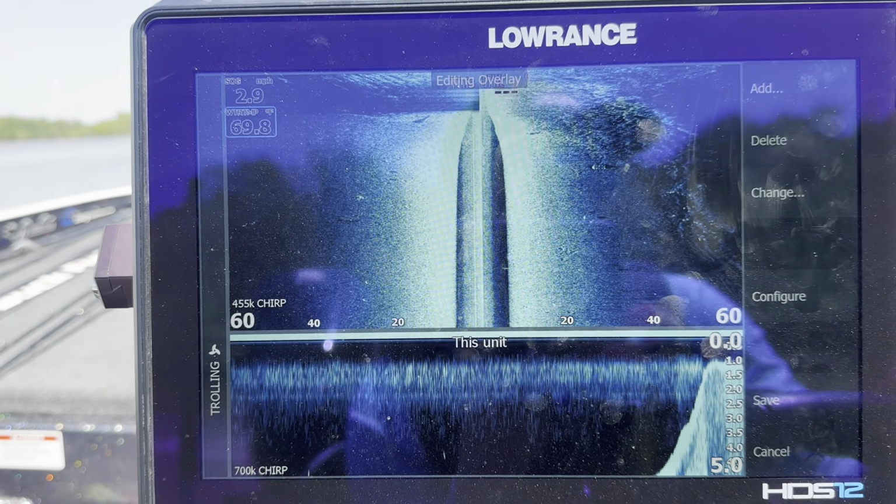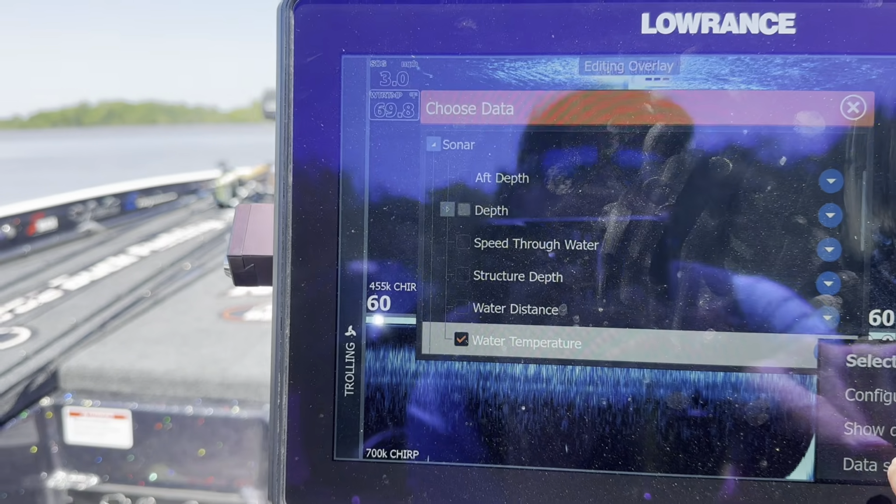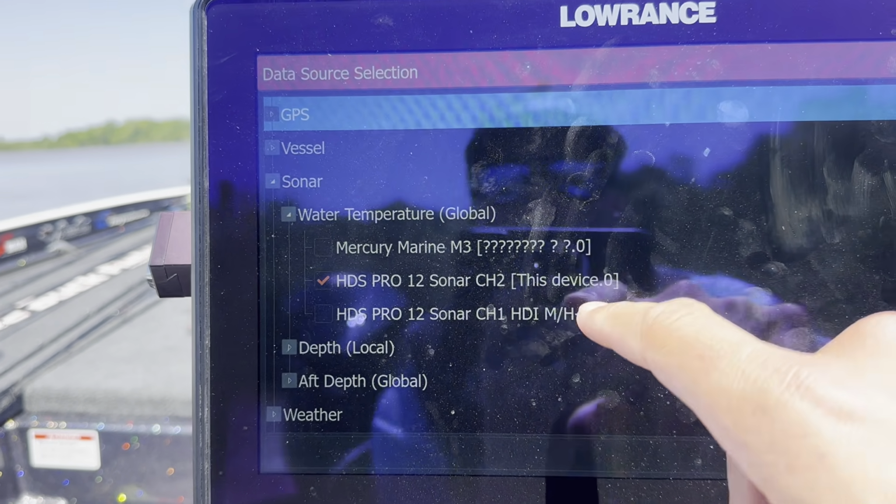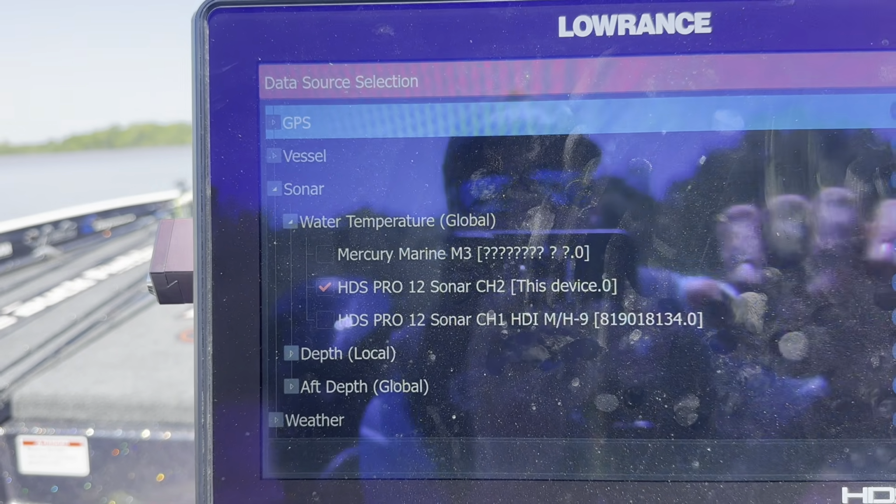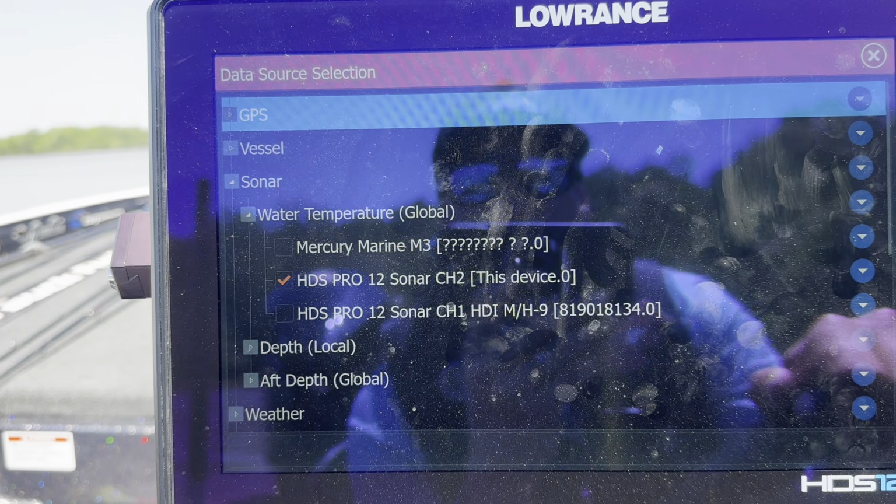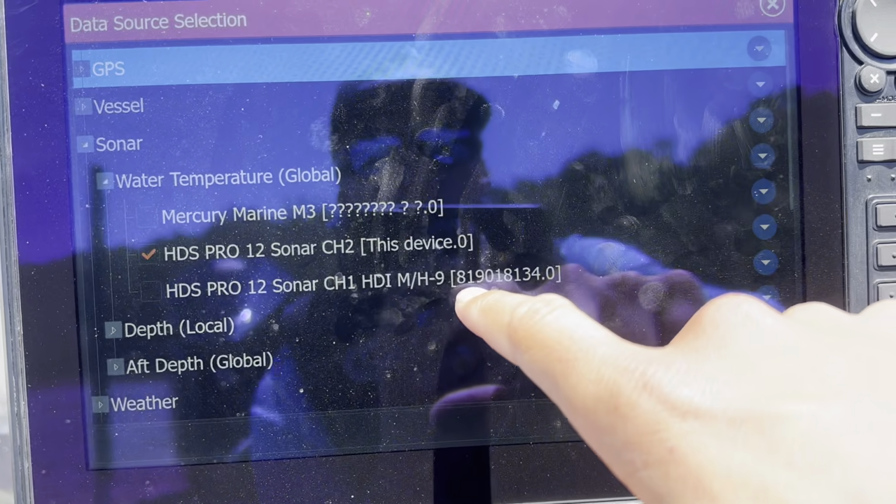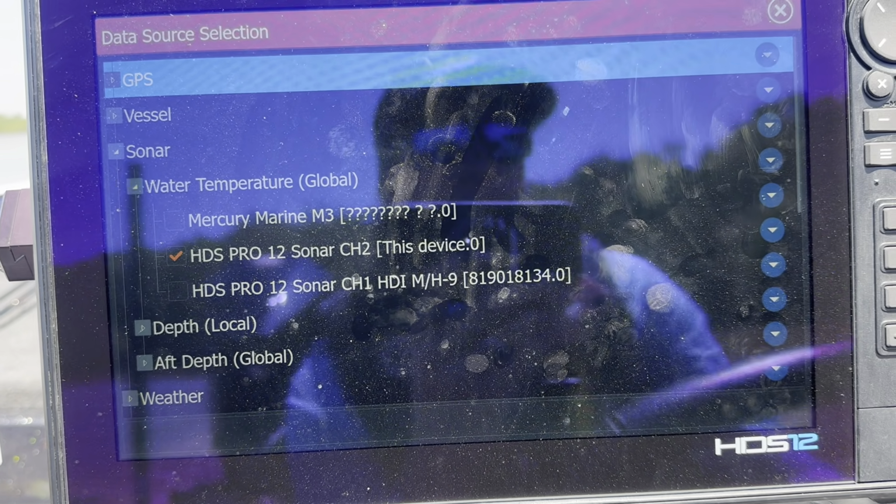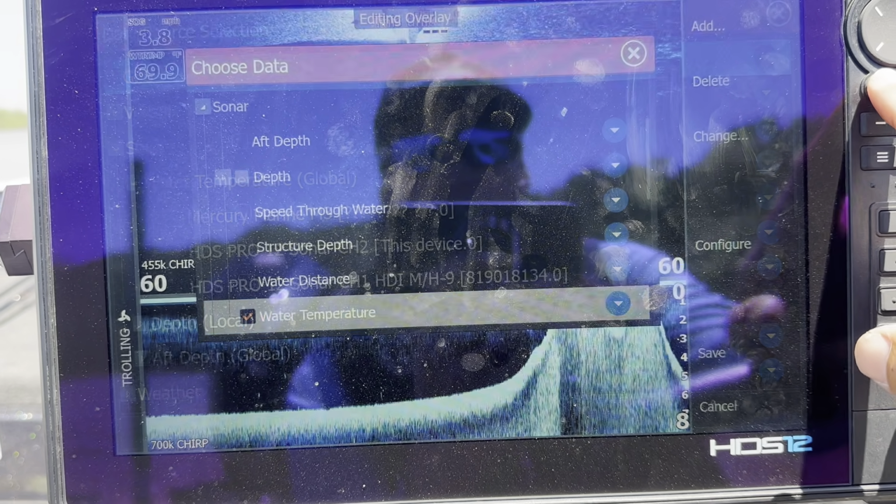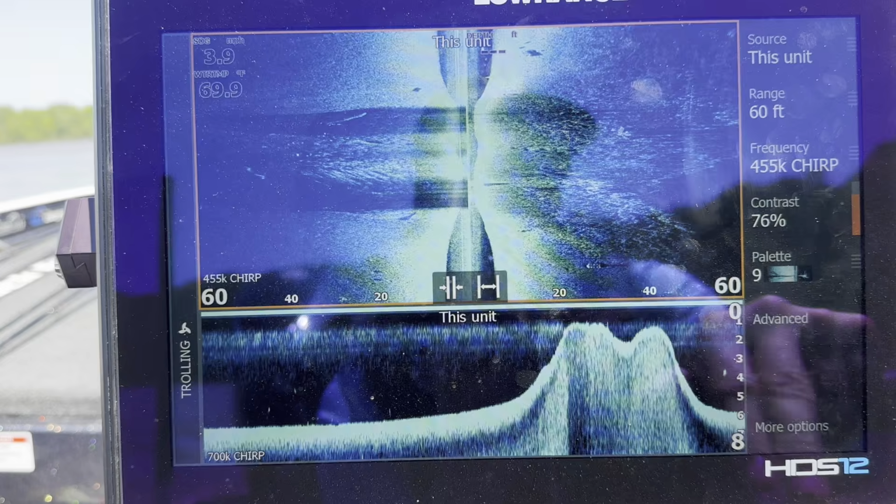Let's kick out here. You go to change water temperature, then you're going to hit data sources, and you've got the options. So you can read off this unit, which is reading off my channel 2, which is my 3-in-1 transducer, or you make it read off the other one, which is off this guy, and that's my through hole. So I want it to be the one that's in the water. That makes the most sense. It's going to let you get the most accurate water temperature. So that's important. And then once you get everything set up where you want it, hit save.